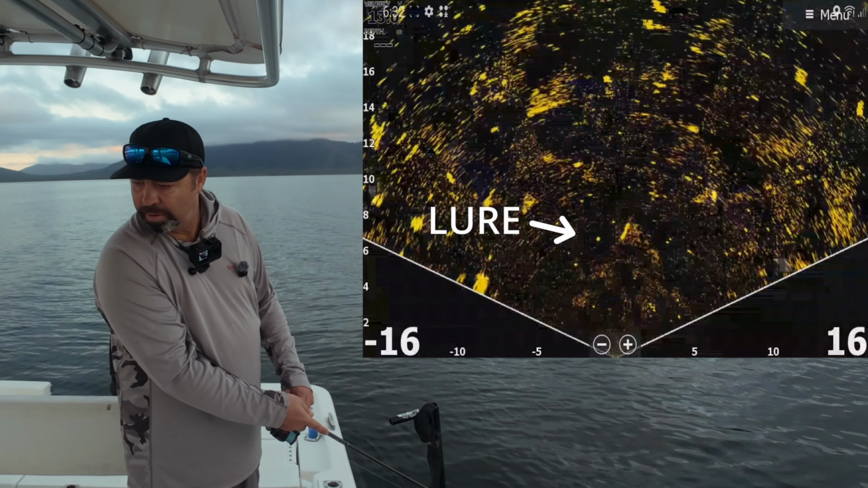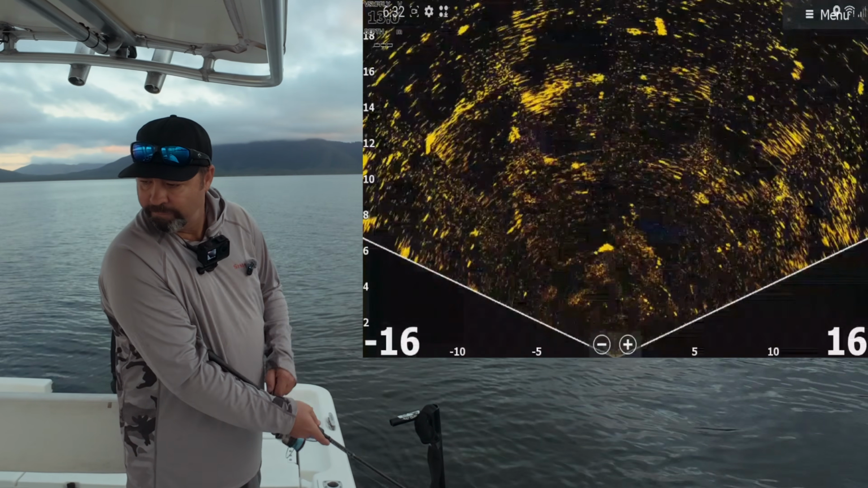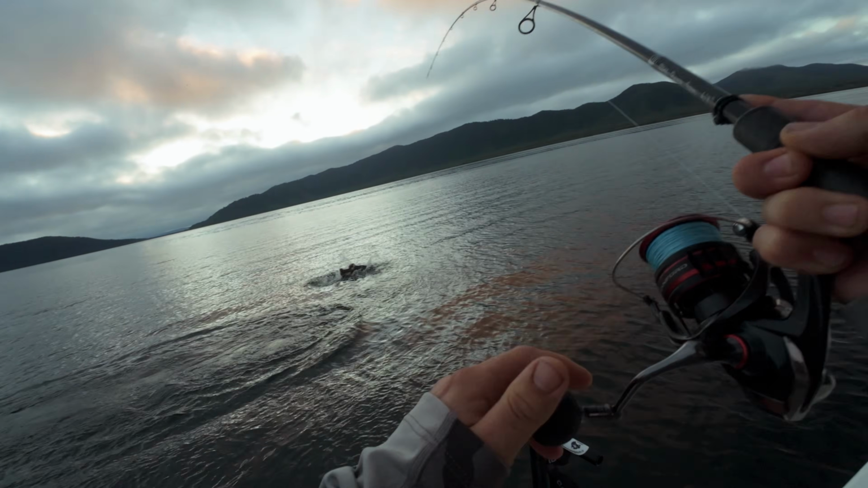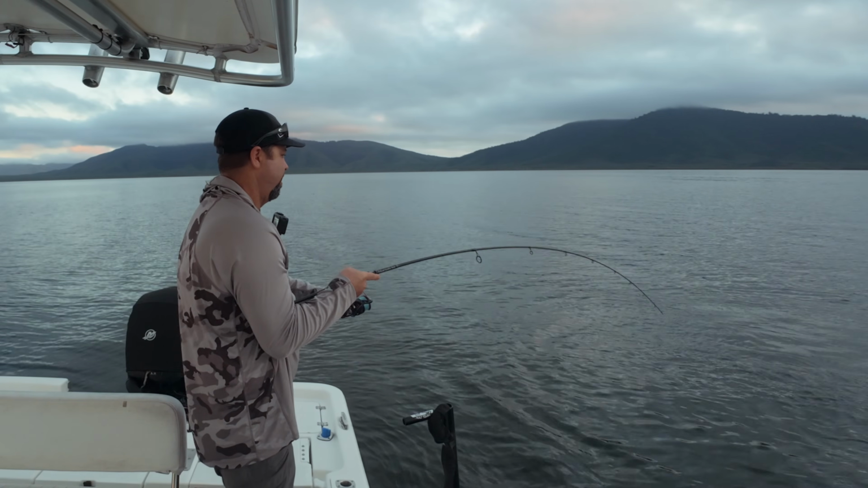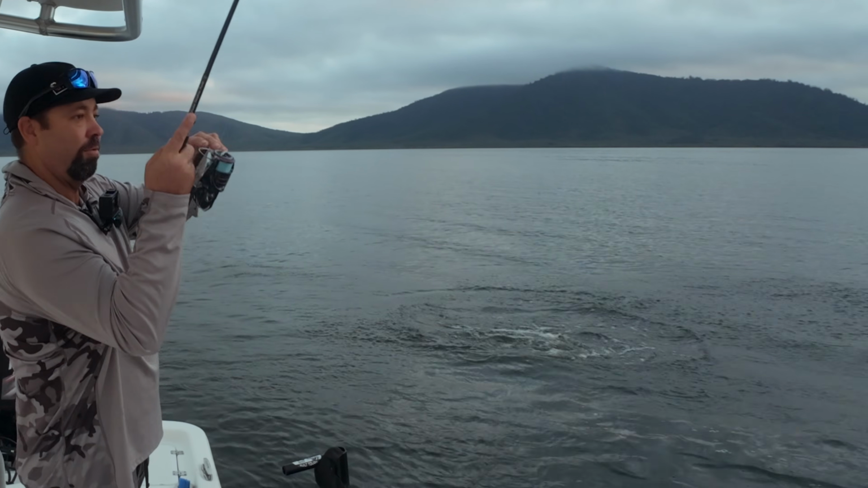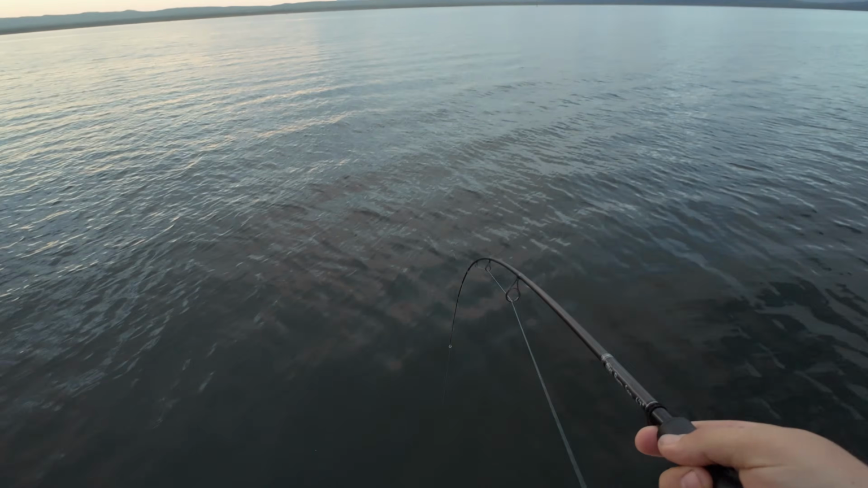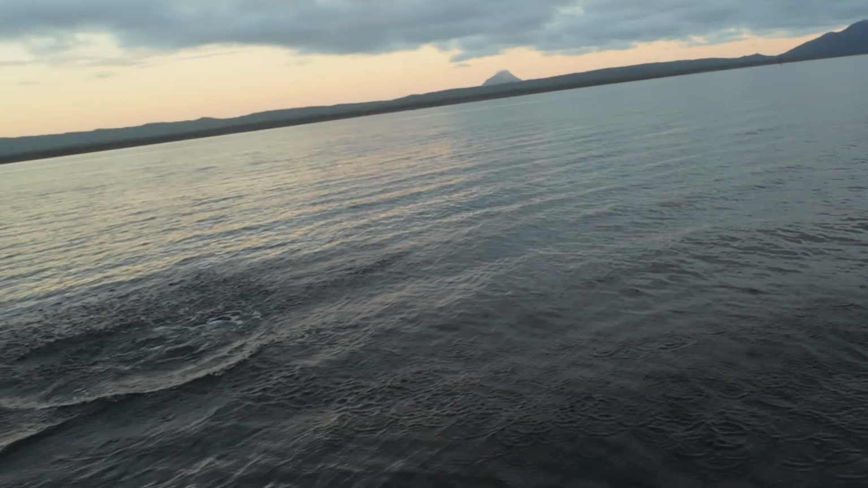Turn right, mate. There he goes. Keep coming. Yep, got him. Oh, that's not a baddie either. That's how you start a warning. Here he comes, here he comes. Oh, look out. Oh, very nice.